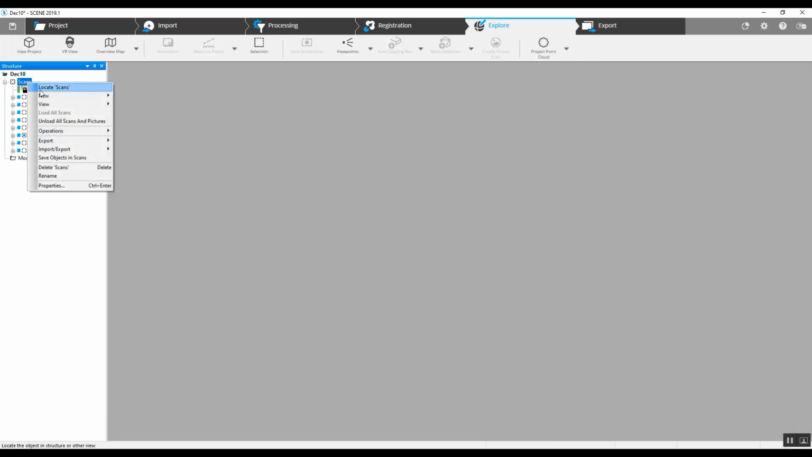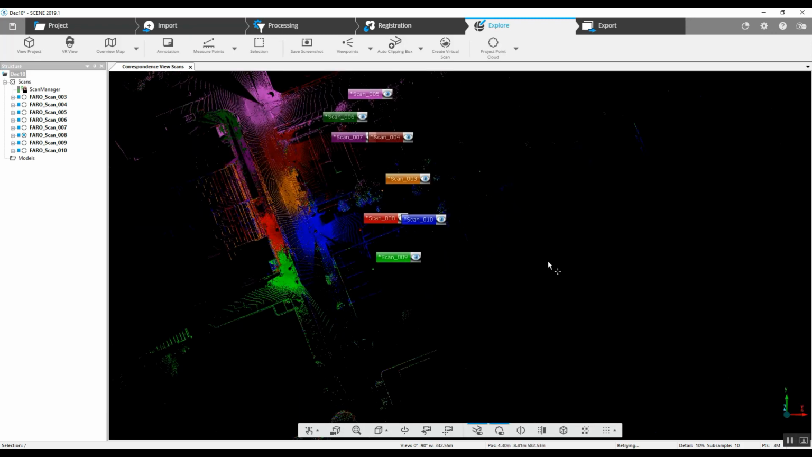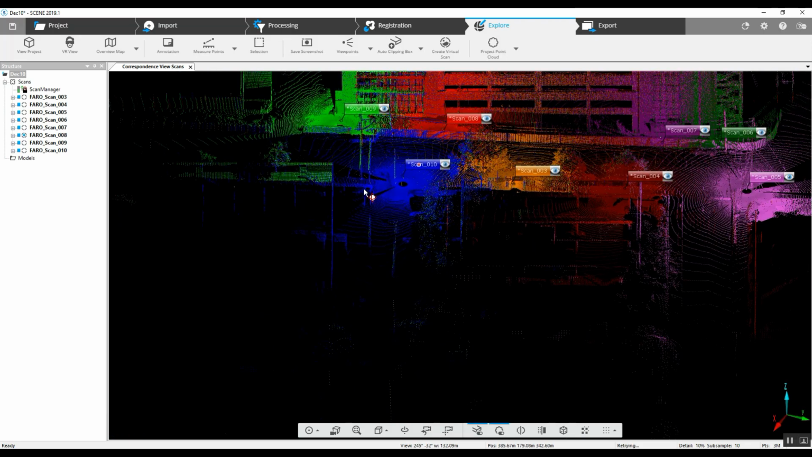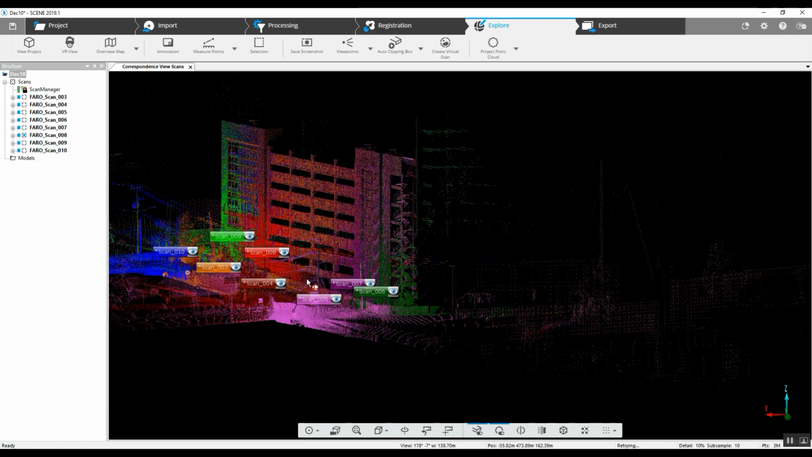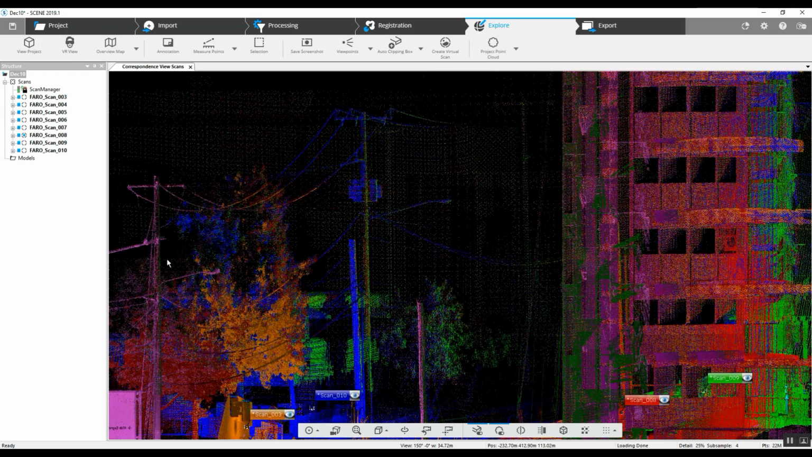We can take a look at this in correspondence view. Now, more data that you can see that was captured here. We've actually got really nice data on the power lines.